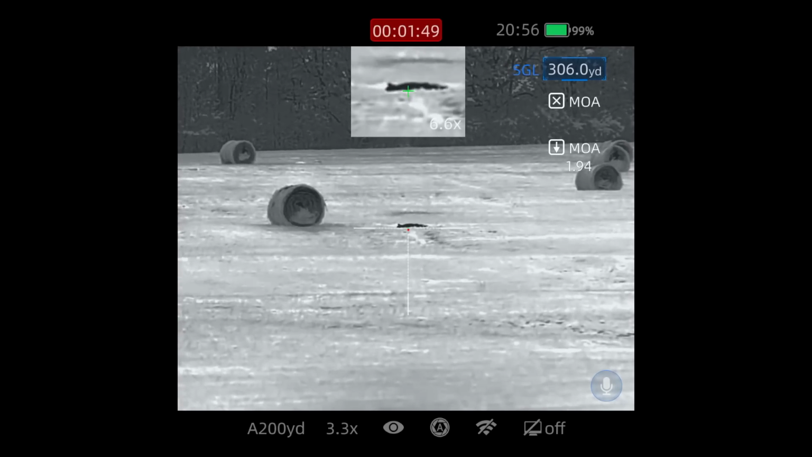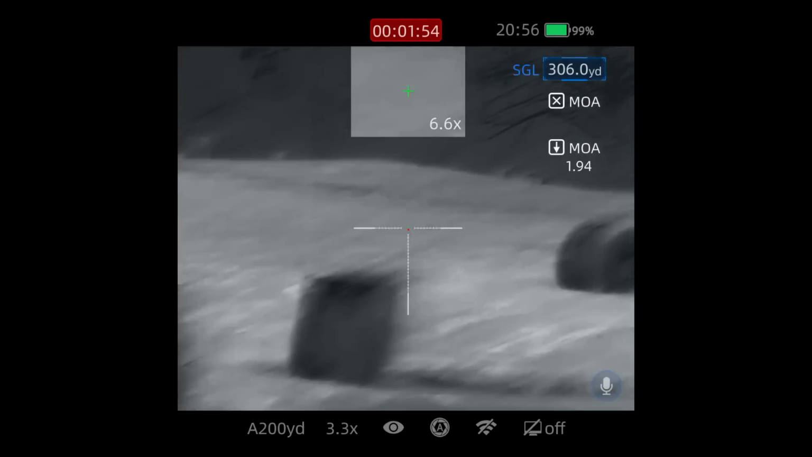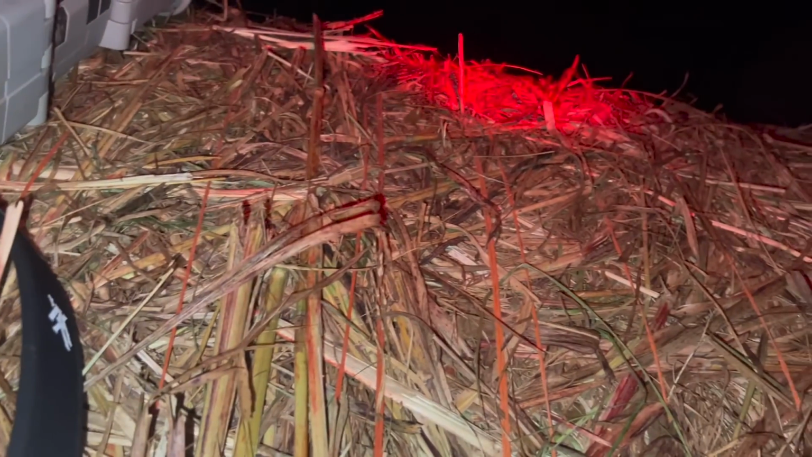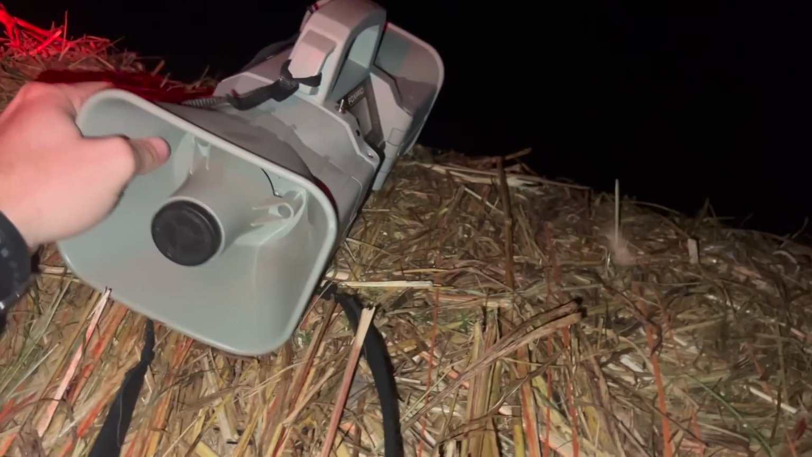Good job, Guff. This old X-Wave right here has seen a lot of dogs die. I mean, a pile of dogs. Dang gnats everywhere in this hay bale.